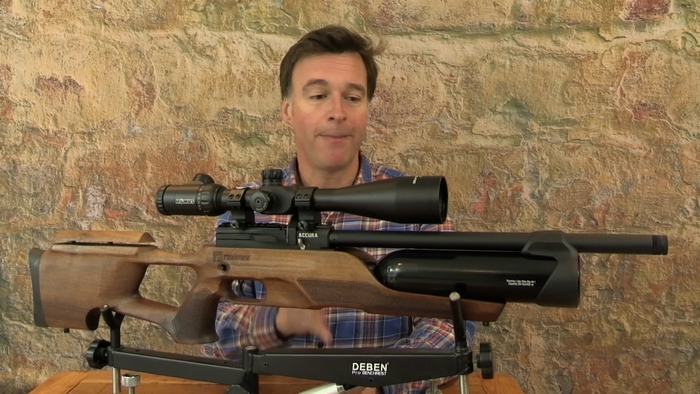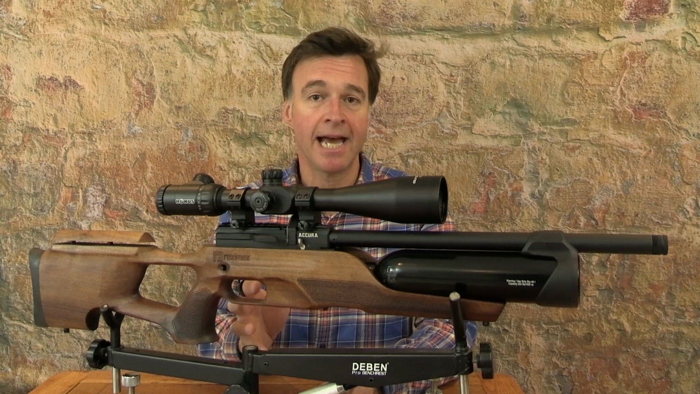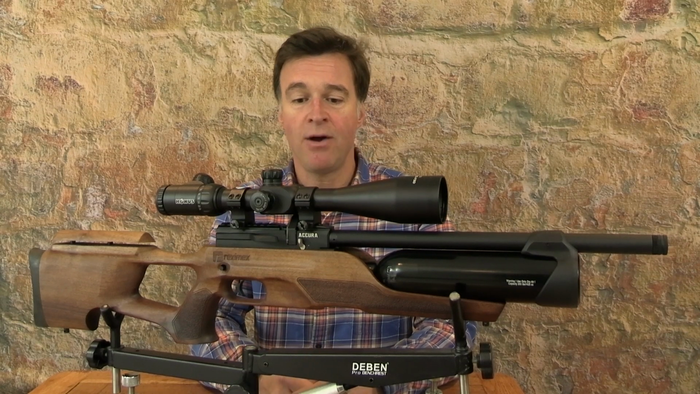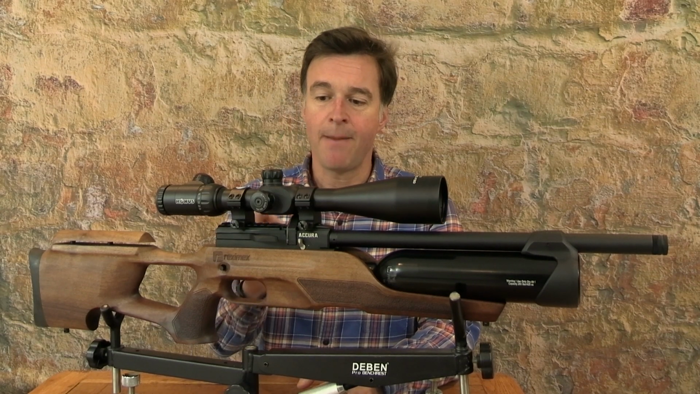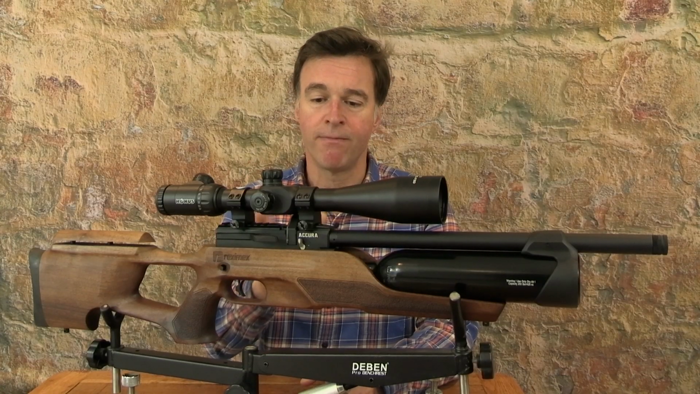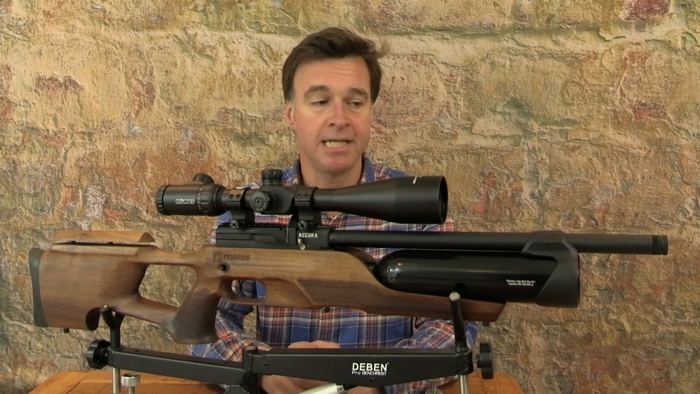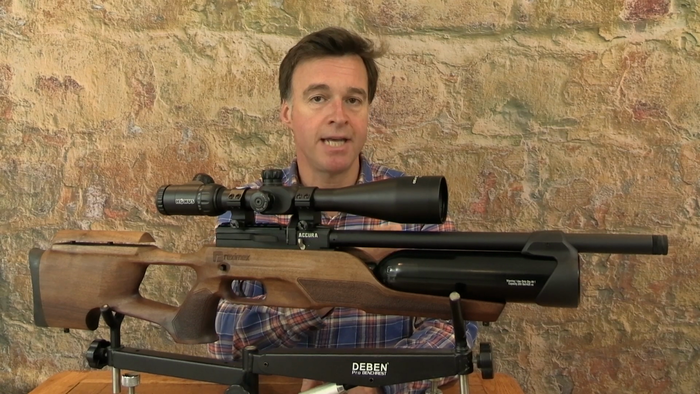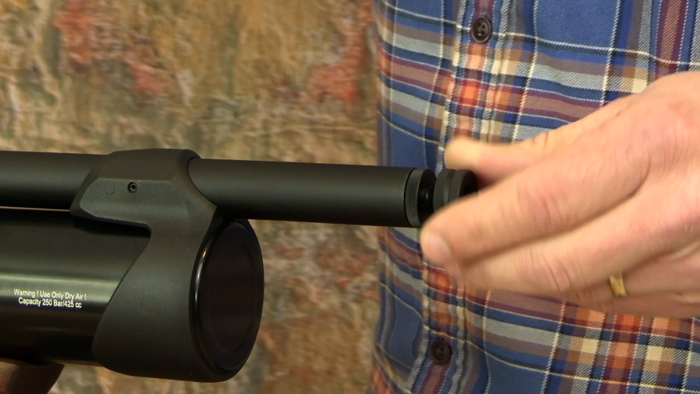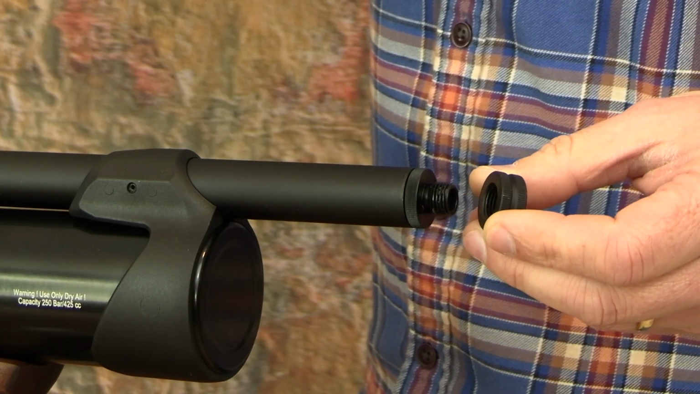The metalwork has a black anodized finish, which is pretty standard when it comes to protecting modern airguns from the elements. Now, scope mounting is via a Picatinny rail, which gives you about 16 centimetres of clamping space. Now, you can see that I've got a pretty large scope on here, and there is plenty of room for it. The 40 centimetre barrel is shrouded, and that shroud does have a thread to accept a silencer, and I would imagine that most shooters are going to want one, because it does have quite a bark without one.